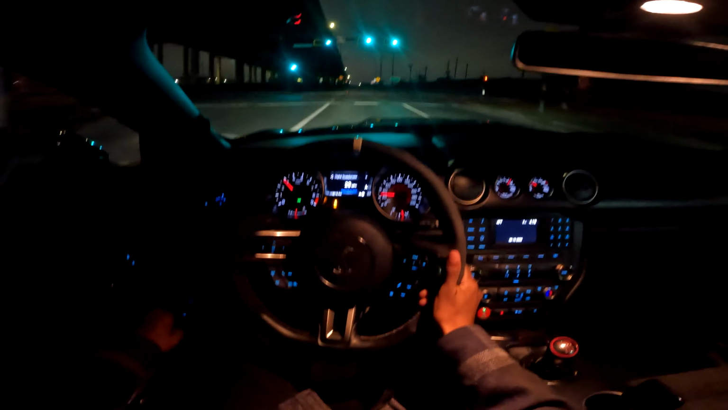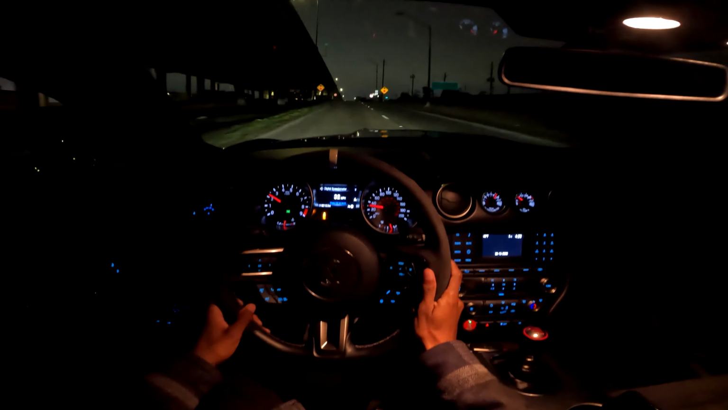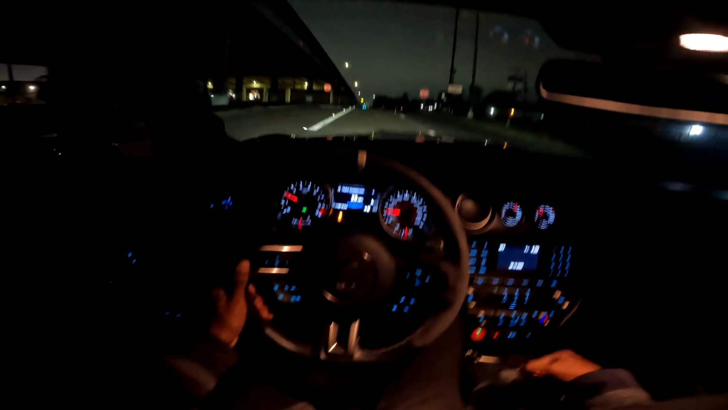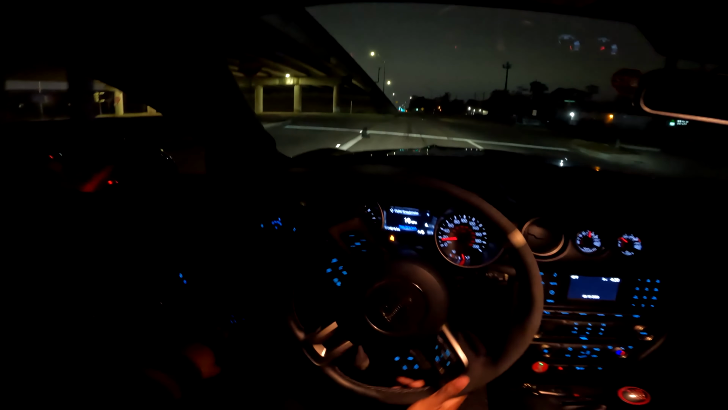Turn the fun mode on. Yeah, you guys can probably see it on the windshield. I don't know if you guys can. I gotta let the oil still warm up. Woo! Oh, there's a boot in the middle of the road. What the hell?